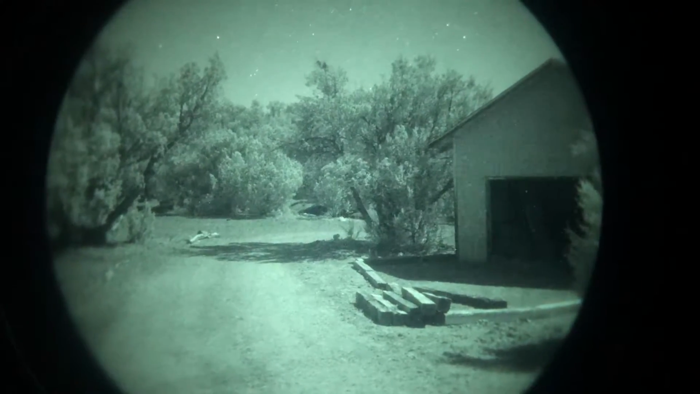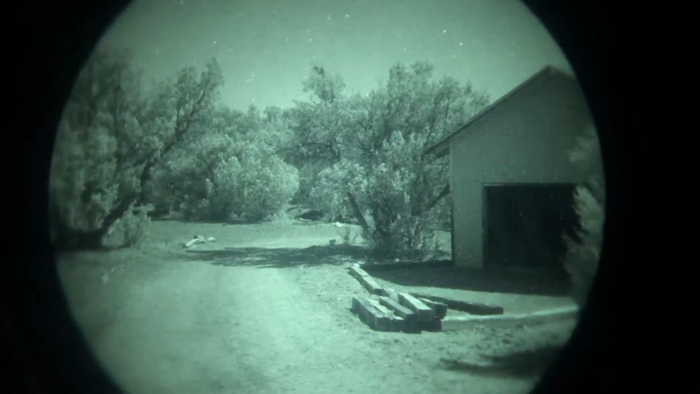Now these are the same shots in the compilation, just broken out so you can look at them a little bit better.